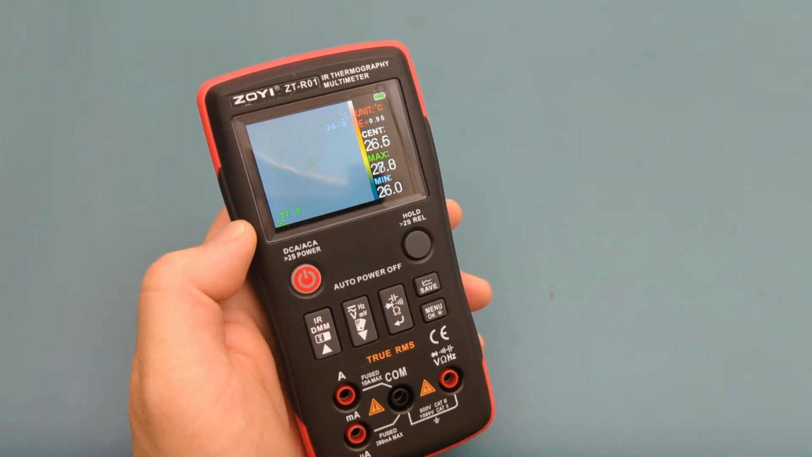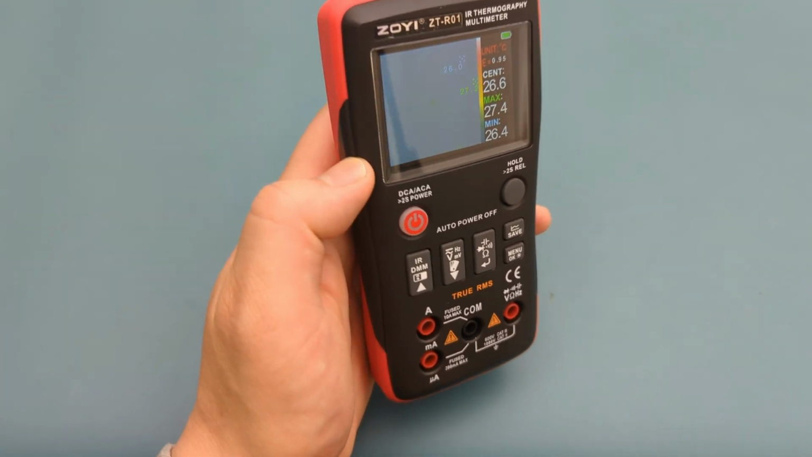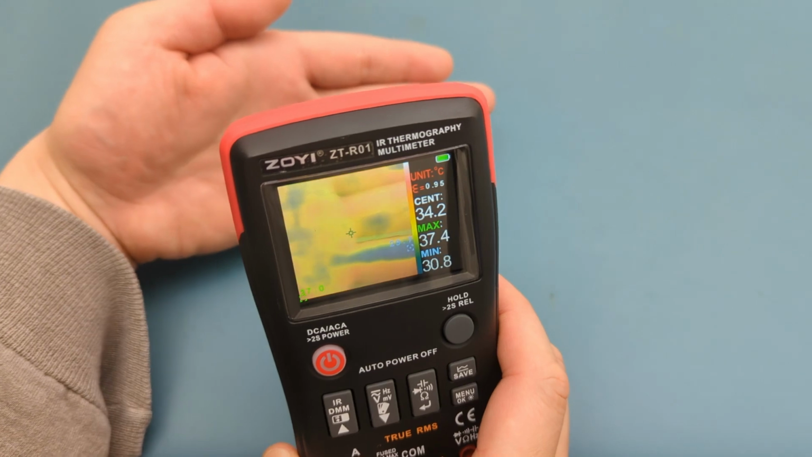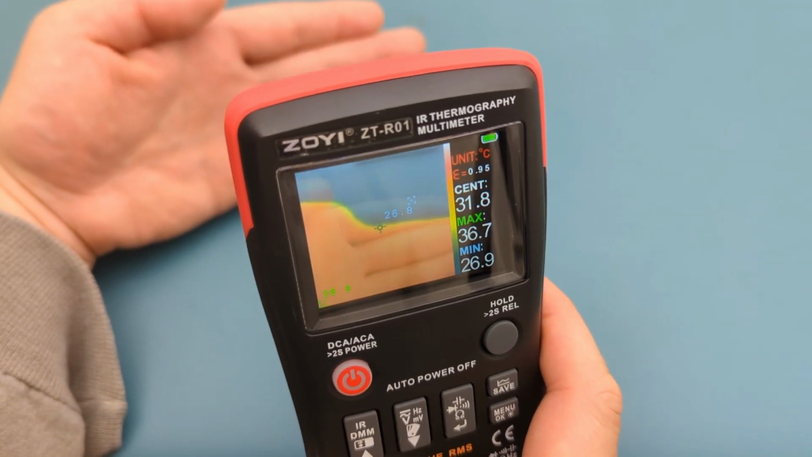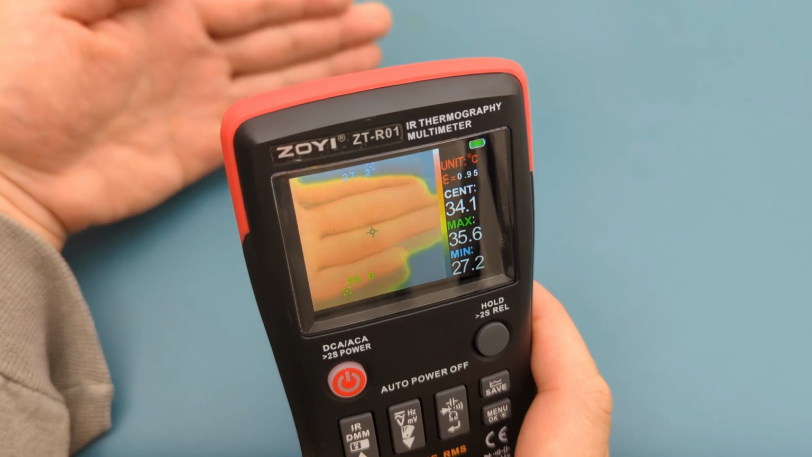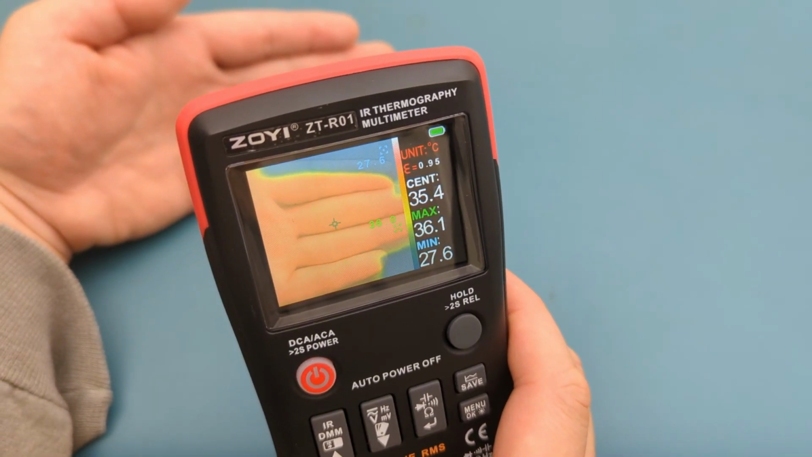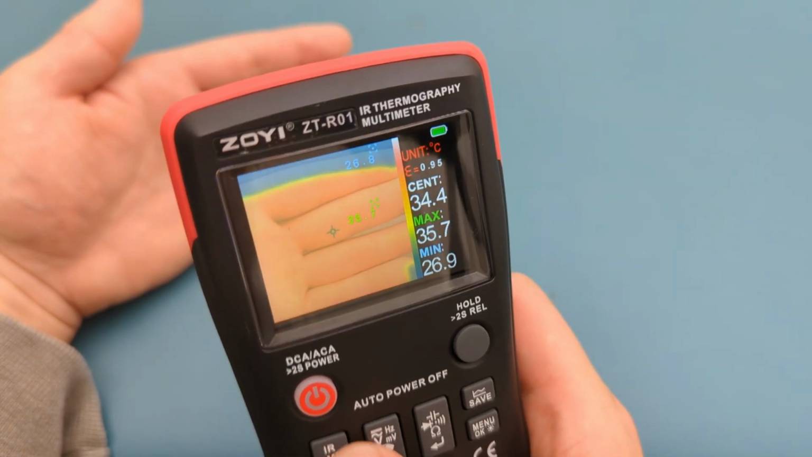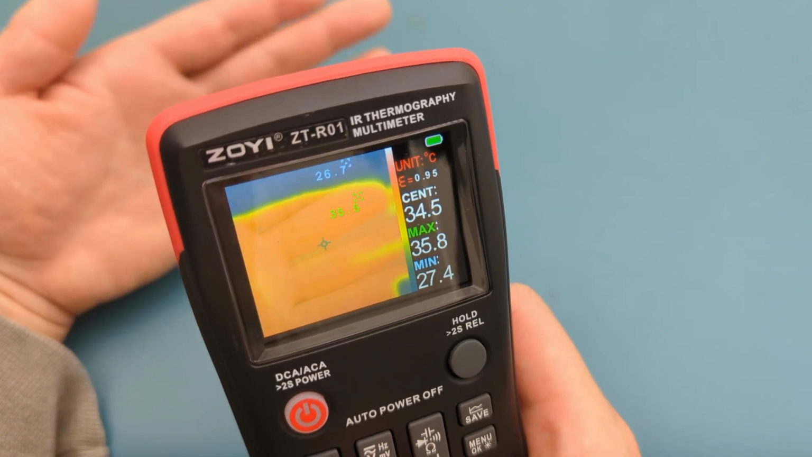This is a 2.4-inch color display. It's in the thermal imaging mode. My hand shows a reading of 34.6 degrees Celsius, the highest temperature reading of 37.6 degrees Celsius, and the lowest temperature reading of 26.6 degrees Celsius. If you press the IR button, you can toggle from visible light mode to visible light and infrared fusion mode and infrared mode.